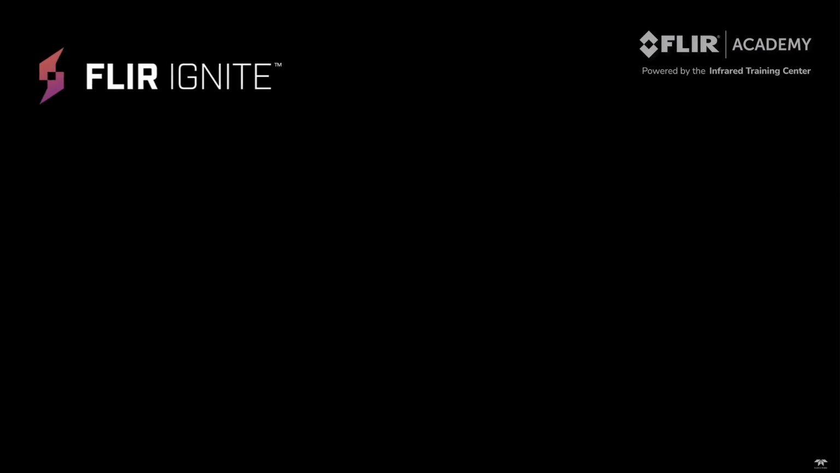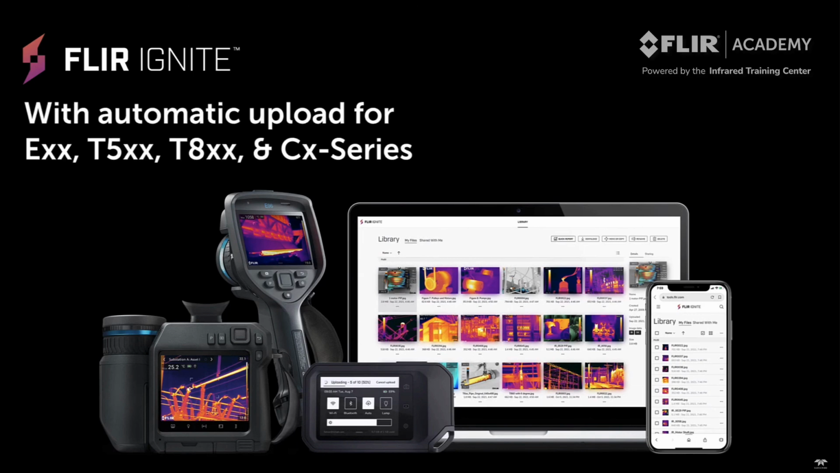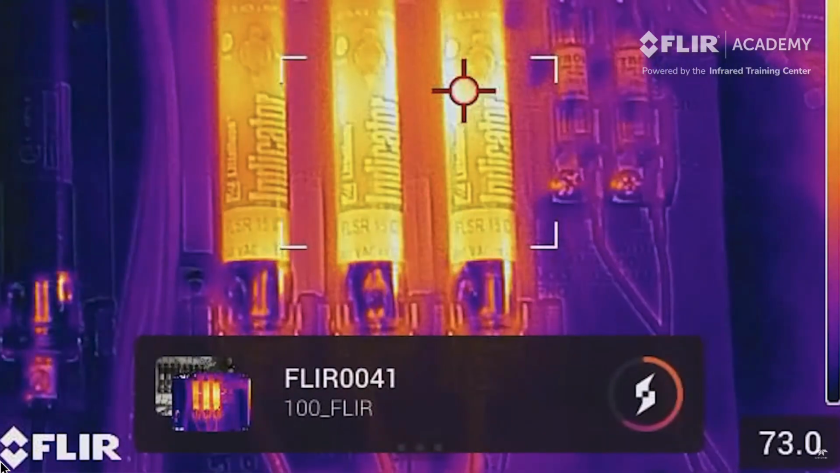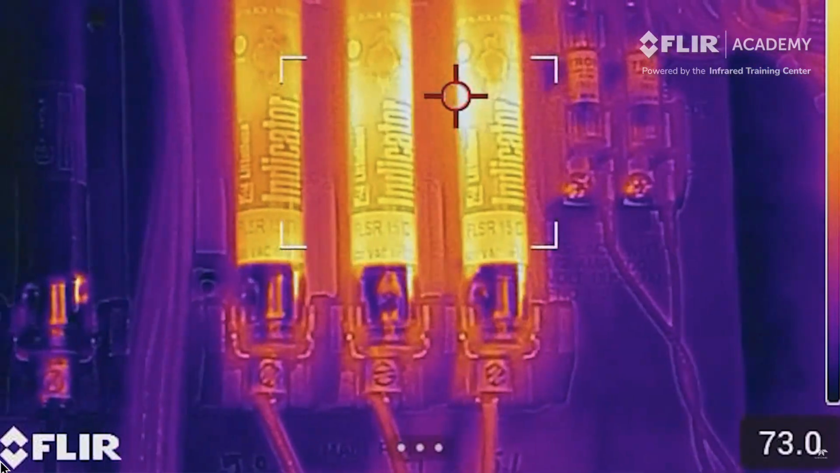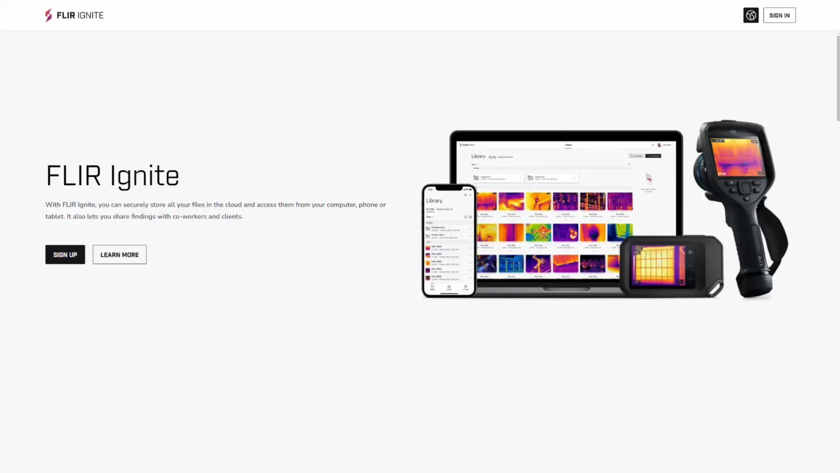FLIR Ignite is a cloud-based data management system that saves your images, keeps them organized, and provides the ability to generate reports. Users create an account and, when connected to Ignite via Wi-Fi on their thermal imager, any data they save is automatically synced with their account. To get started, let's first set up an Ignite account.